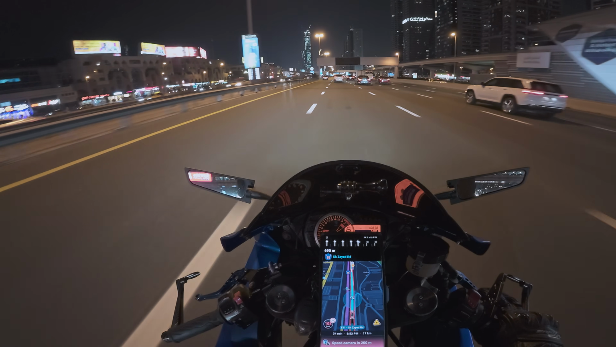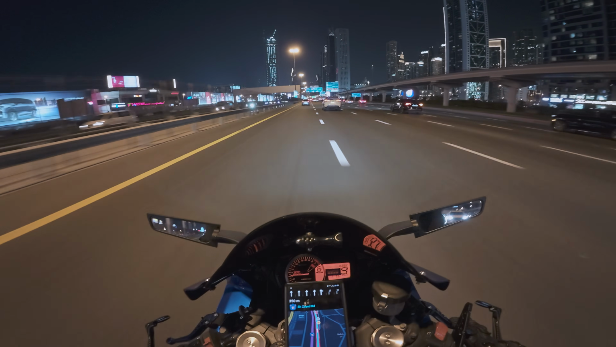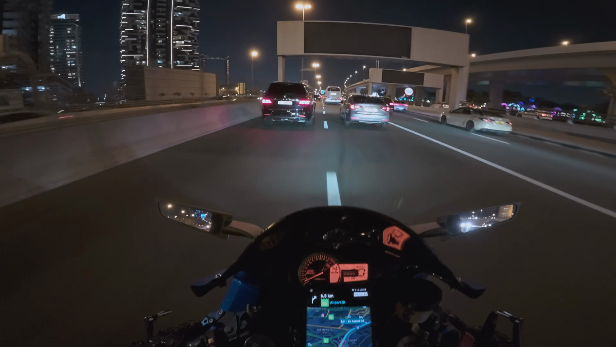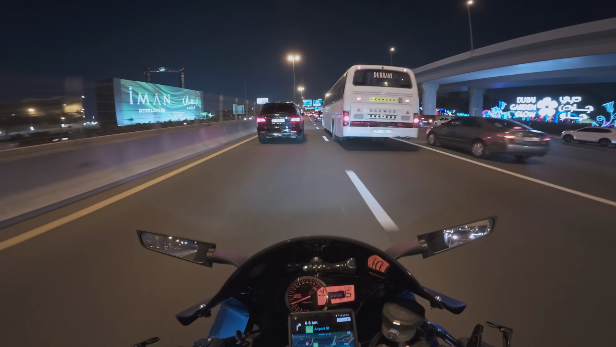But always remember, when you're very close to him, you can end up in his blind spot. So remember that also. And another thing is, can you see where I am riding on this lane right now? I've seen so many of these delivery drivers ride behind the car like this, where they cannot see anything. Whereas you see where I am trying to ride.